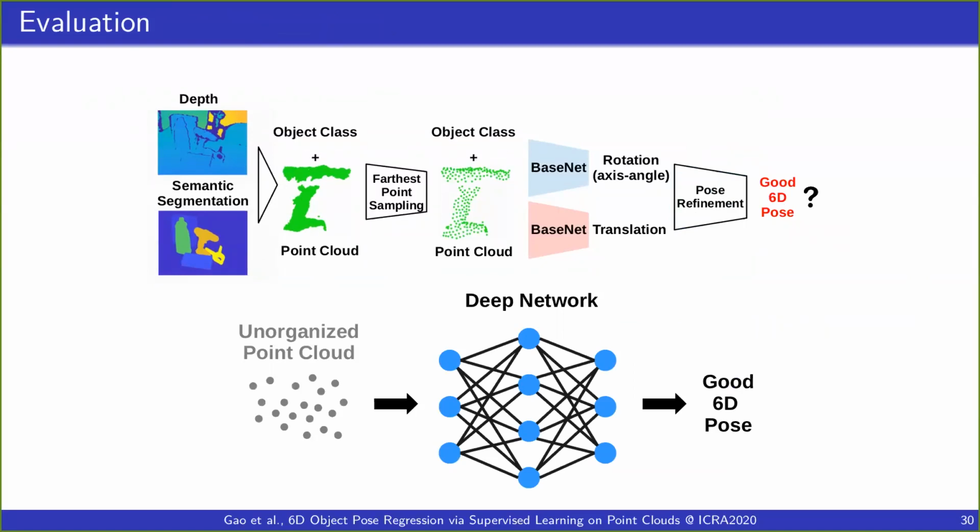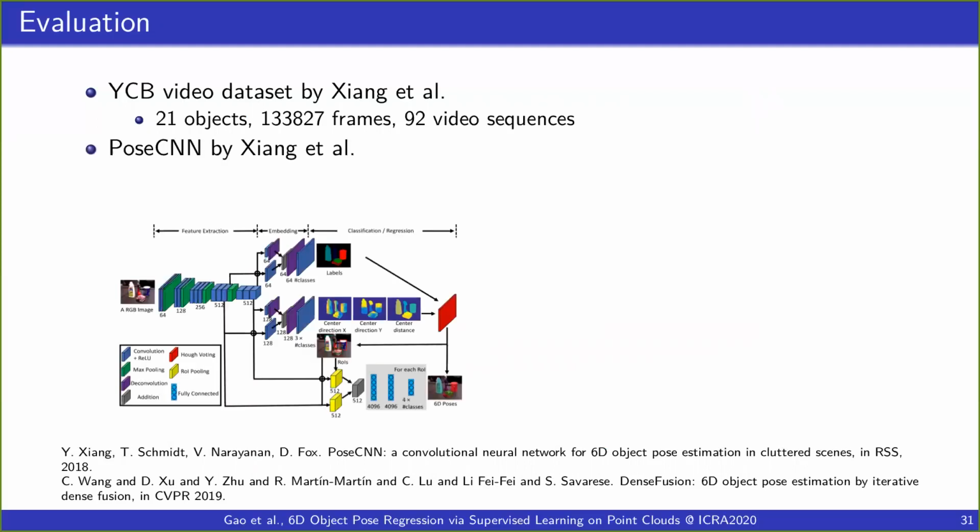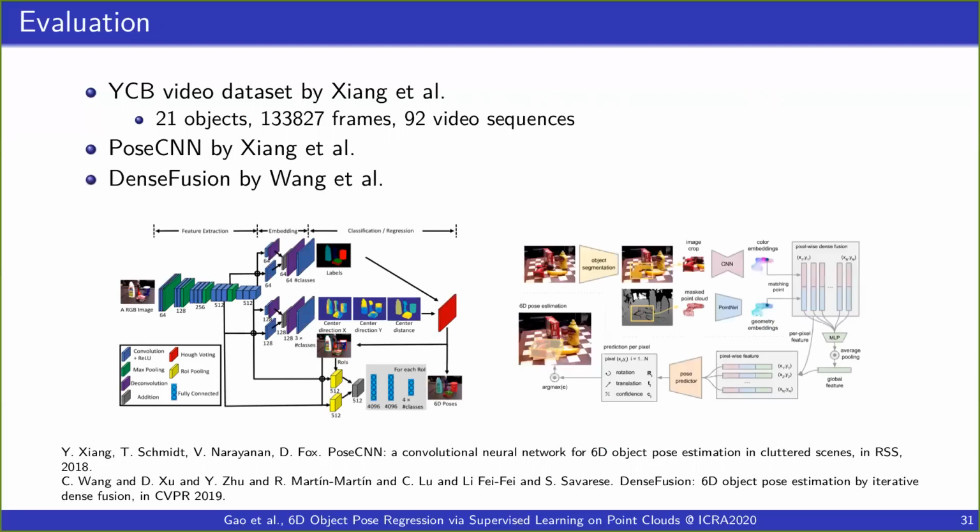Now that we know the network structure and the system details, it's time to check whether the resulting 6D poses can reach state-of-the-art performance. For evaluation, we use the YCB-Video dataset. It has 21 objects, more than 130,000 frames, and in total 92 video sequences. And we compare our method with PoseCNN and DenseFusion.